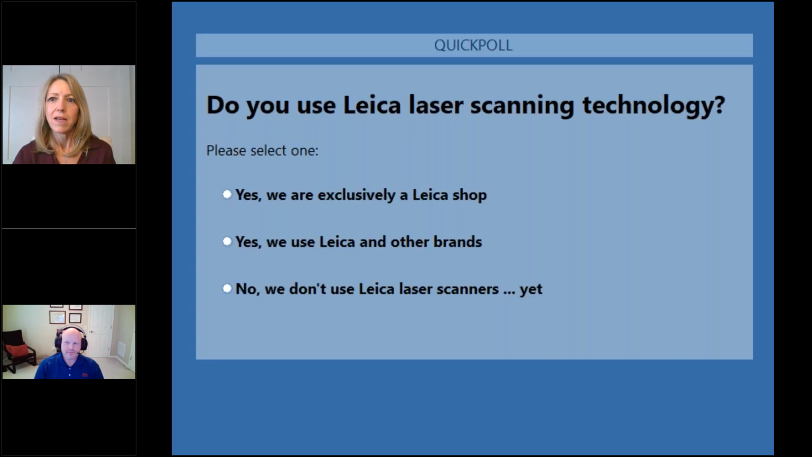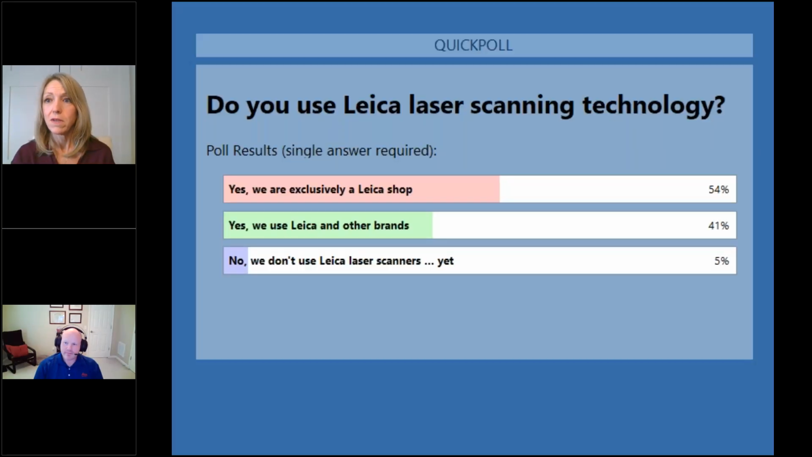And then we have just one more quick poll here that I'd like to share, and that is, are you already using Leica laser scanning technology? Kind of a quick yes or no. And of course, if that answer is no, we hope you're not using Leica yet, and I think some of the things that you'll see and hear from Adam today will help you understand the strength that the Leica technology brings to your operations in terms of quality and speed and other things. So, all right, it looks like we do have a lot of people on the line who do use Leica. That's fantastic. So I'm going to go ahead and close this out and share the results.